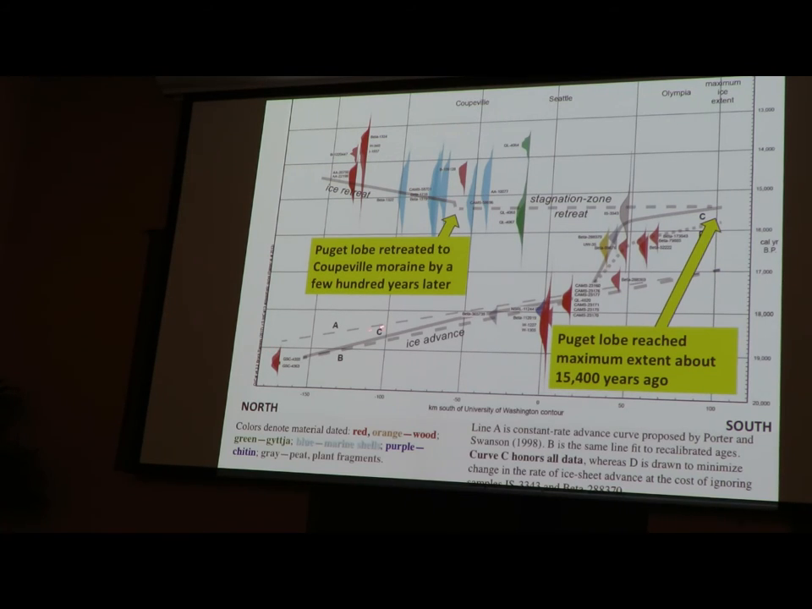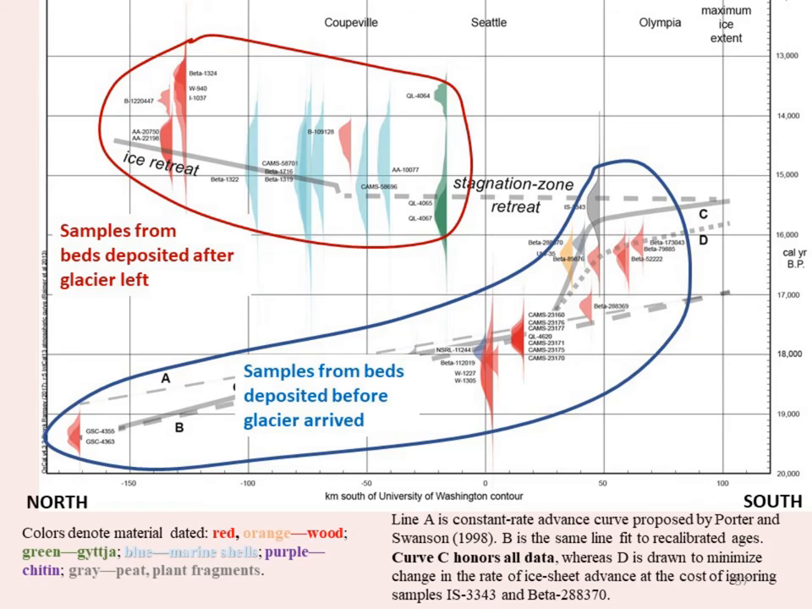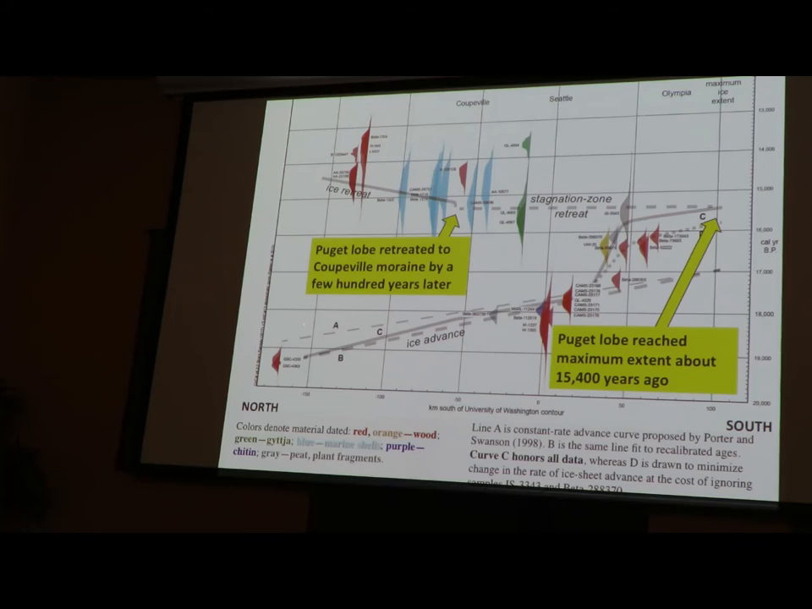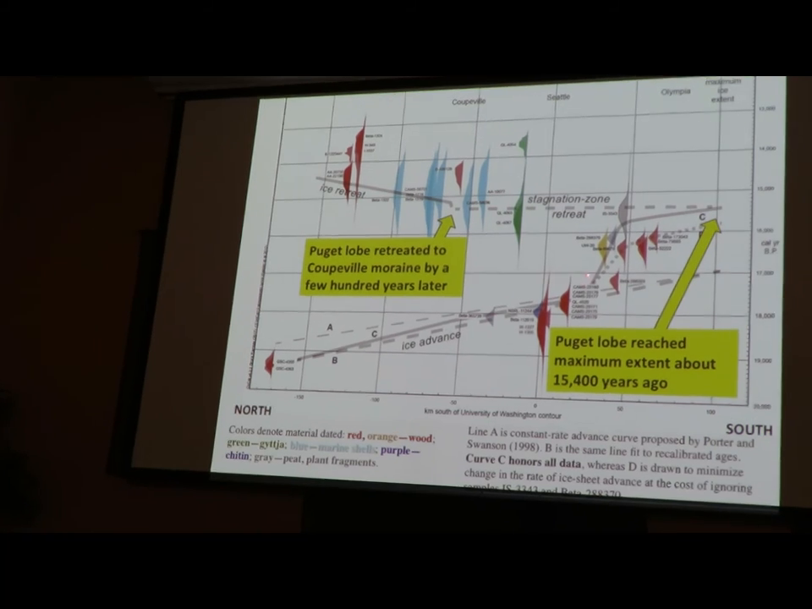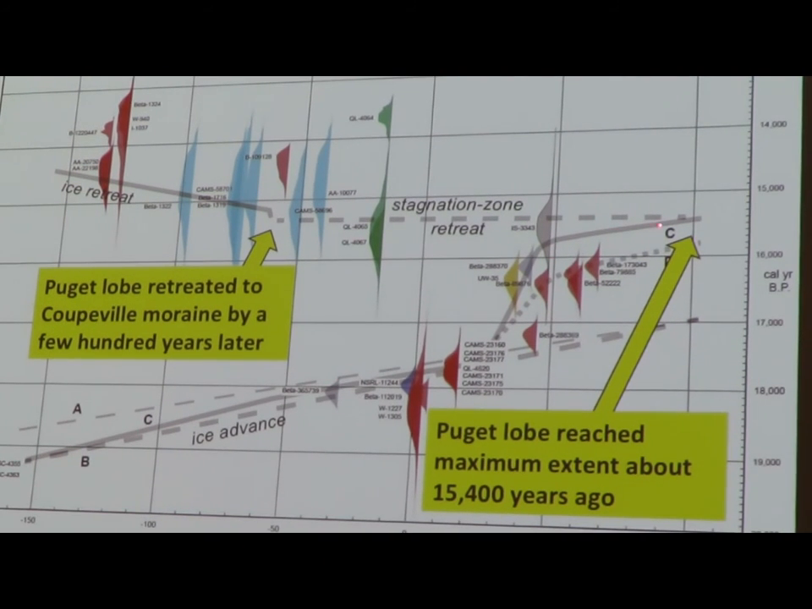And from these we can jump ahead. These are all samples from beds that were deposited before the glacier arrived. We know that from the outcrop. They're collected from underneath the till. These are all samples after the glacier left, collected from on top of the till. And so this period of time from here to here, at this place, is when the glacier was here. And this, back up here, this solid gray line is my interpretation of the most plausible history of southward advance of the ice sheet, which reached its maximum about 15,400 years ago south of Olympia,